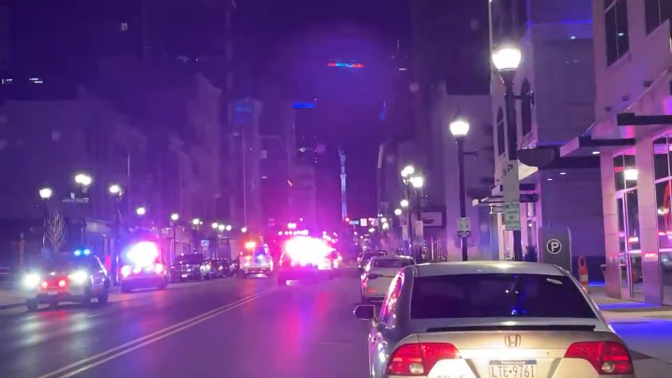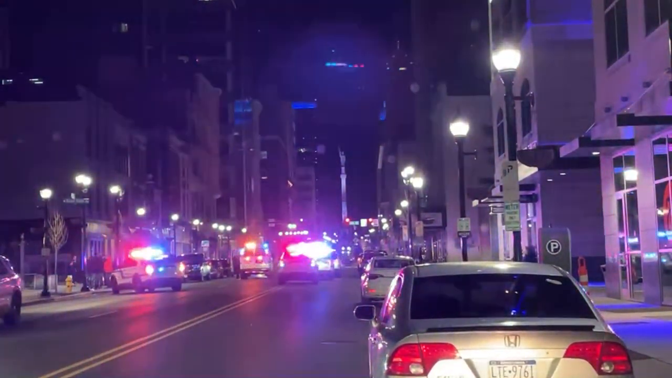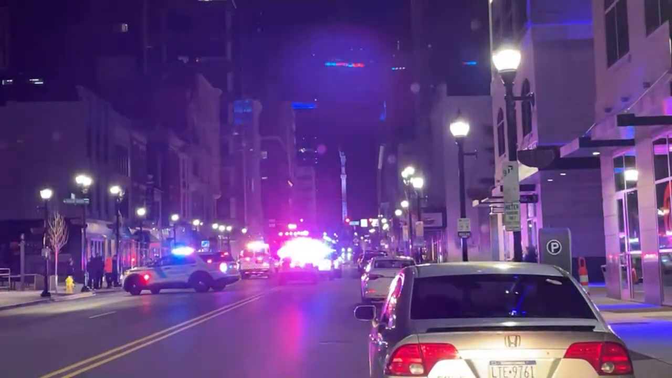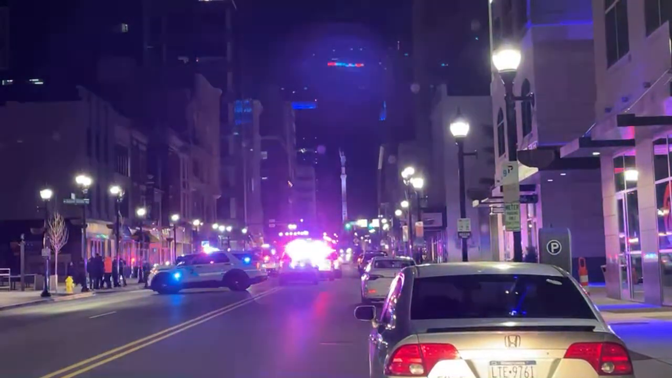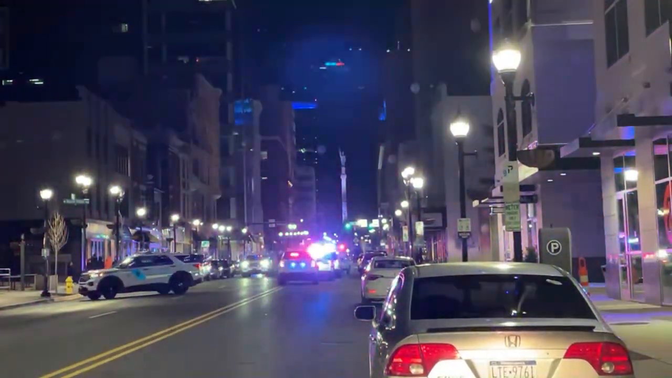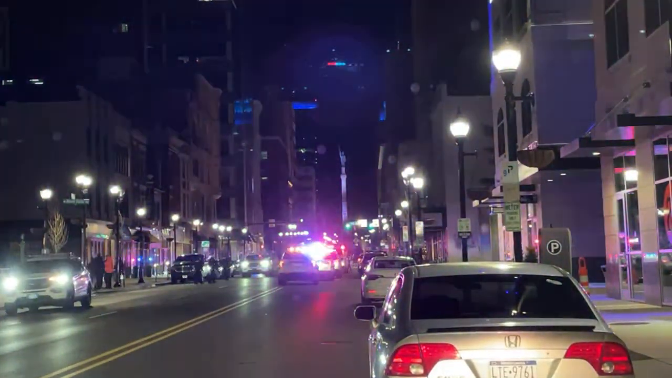I'm going to sit here and just get the lights going red. That'll bring more people in. The cops are already clearing. So, I don't know. All the cops are leaving now. It was probably a disturbance at the bar right there.